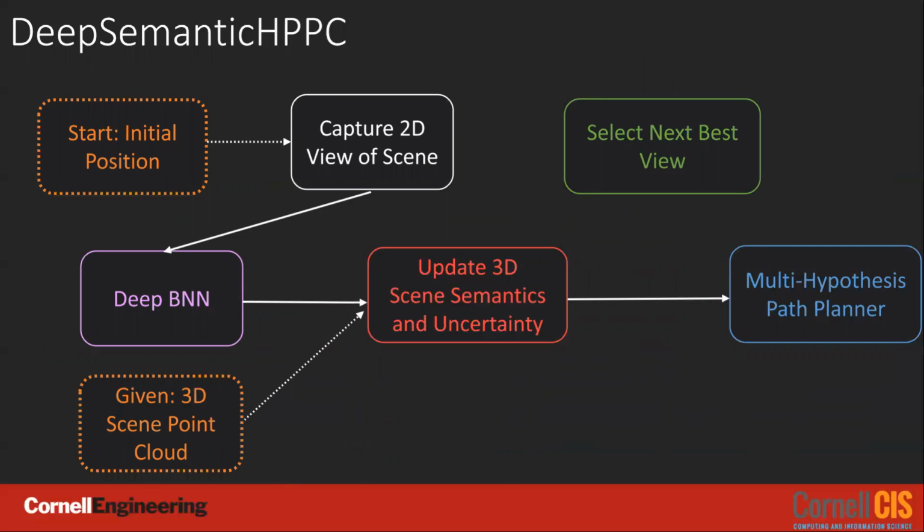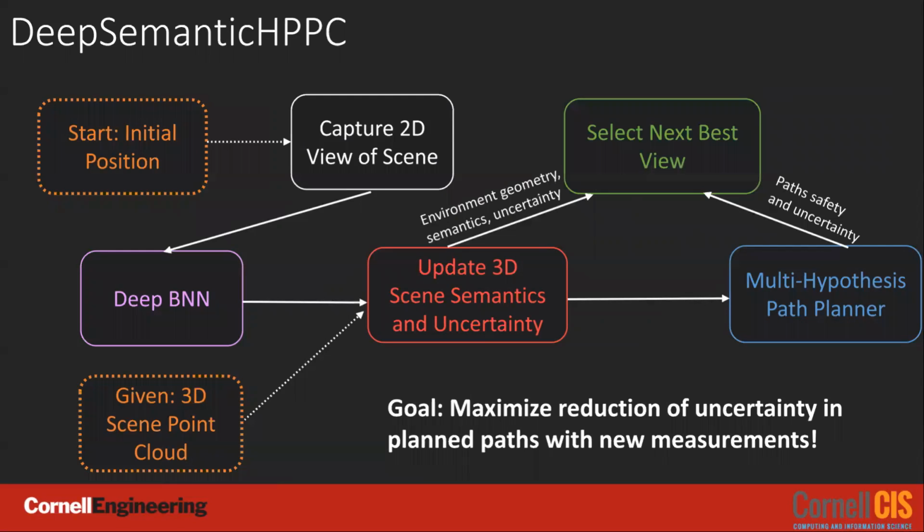Due to computational costs and limited resources on a mobile robot, we optimize for the best possible next best view measurement. To find the next best view, we'll account for the current map knowledge with partial semantic information and uncertainties, and also the proposed multiple paths planned. The goal is to maximize the reduction of uncertainty in the planned paths as we take a new measurement.